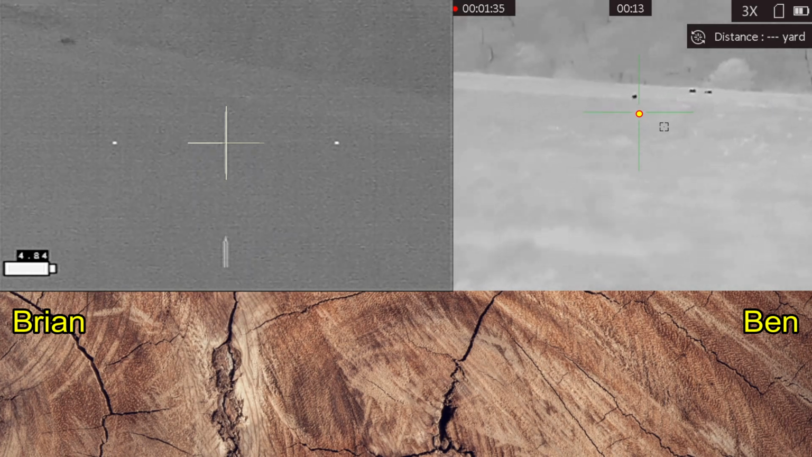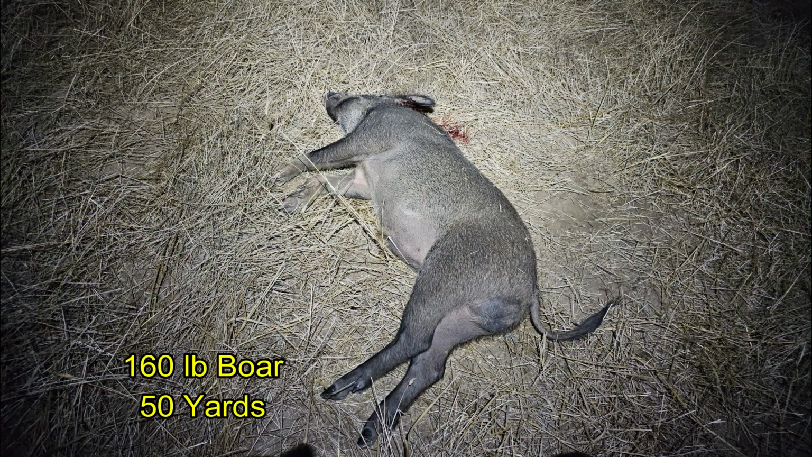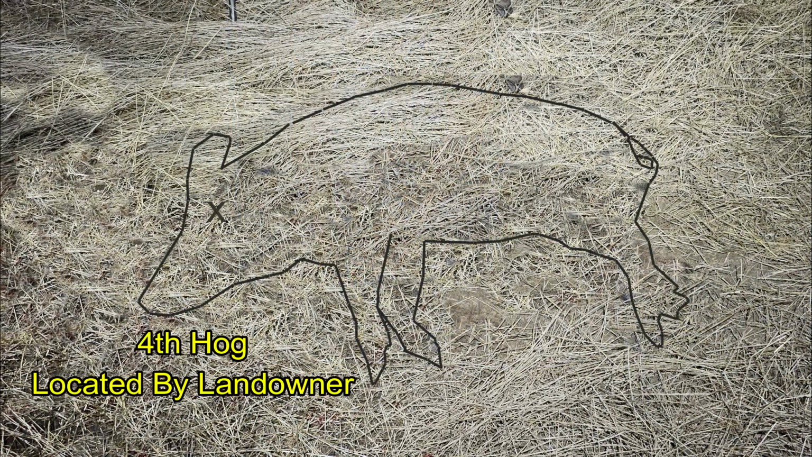We should have come away with more hogs, but we came away with 3. The landowner found 1 the next day. Ben got a 180-pound boar with his opening shot. I dropped a 160-pound boar, followed by a 120-pound boar, and then on the following day, the landowner found a hog that we didn't find.